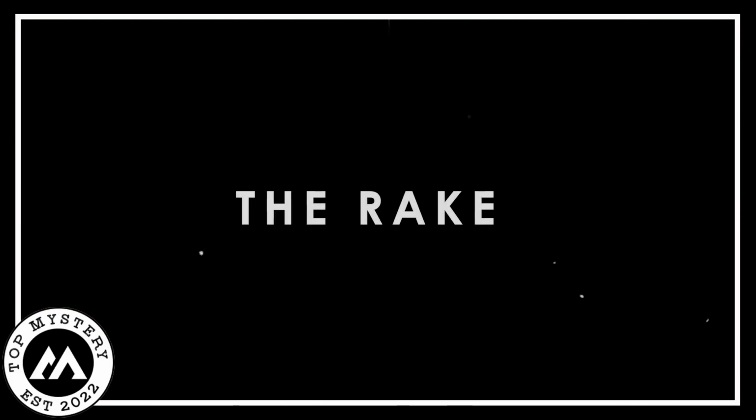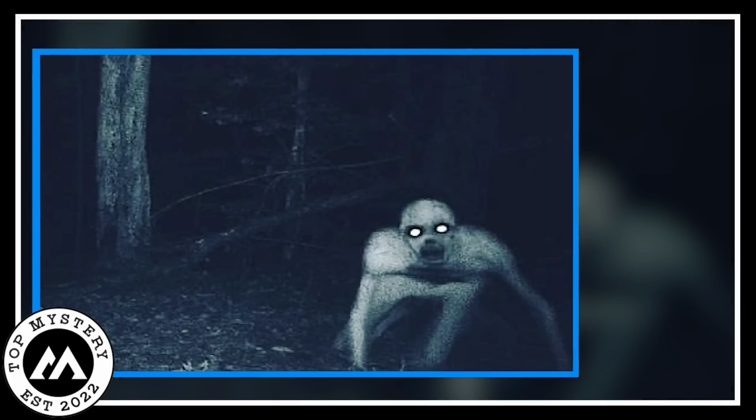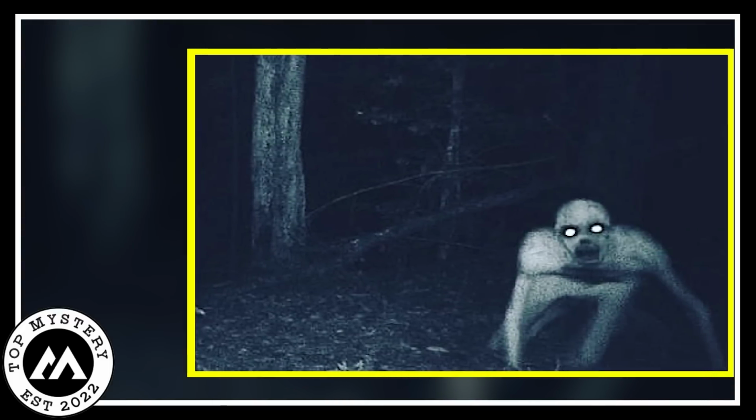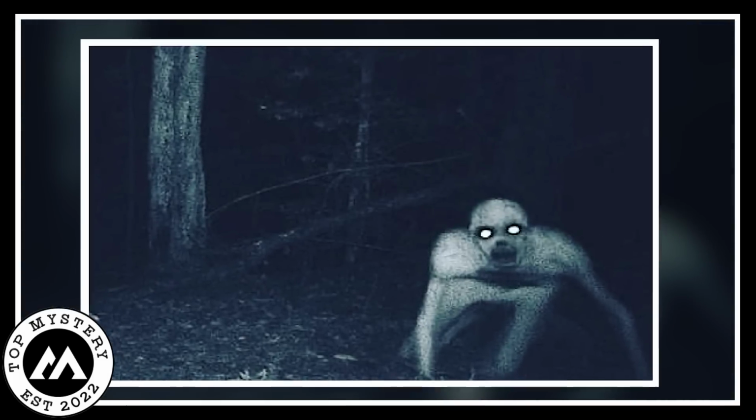The Rake. A legendary humanoid creature originating from creepypasta is described as thin, hairless, and naked, with glowing eyes and unnaturally long, rake-like fingers. Allegedly caught on a trail camera, it is believed to possess paranormal abilities. Those unfortunate enough to see it are said to be cursed, catching glimpses of it out of the corner of their eye, or waking up to find it sitting on the edge of their bed, staring at them.